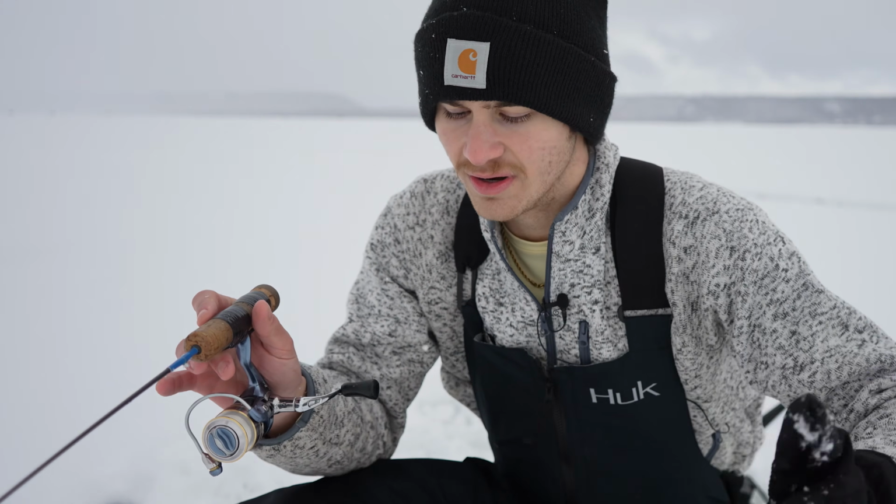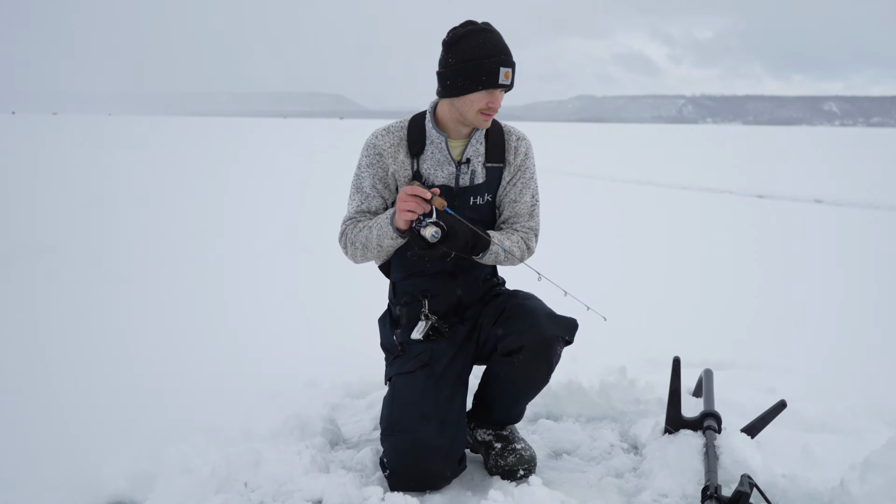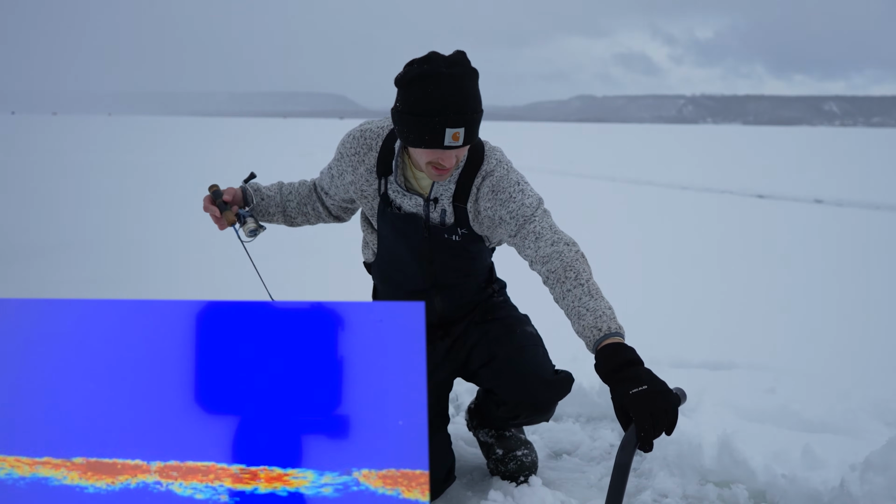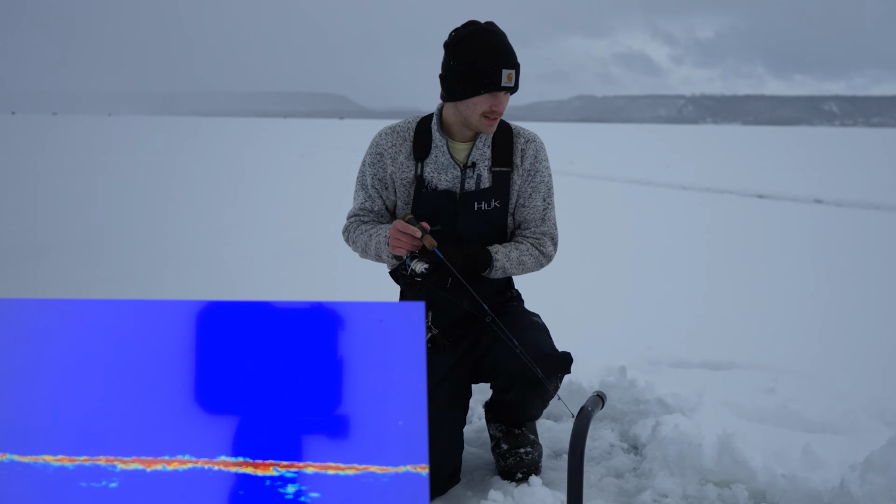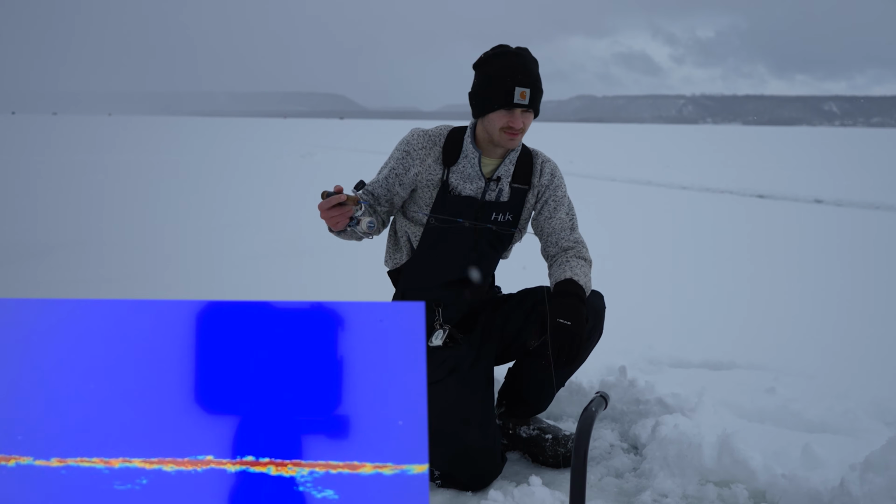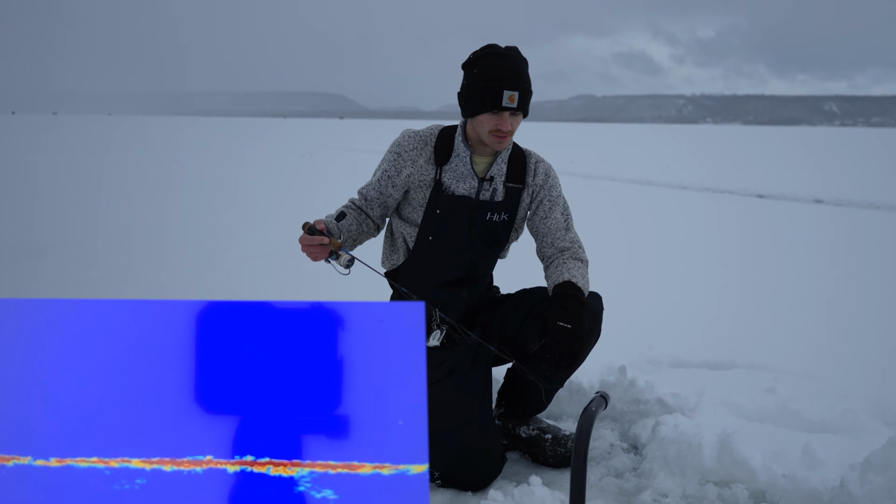I mean, we aren't even close to sunset and we're already catching fish. As soon as these walleye get in here, it is game over. Let's get back down, guys. Let's keep catching some fish. All right, let's drop back down here to the bottom. Let's make something happen again. I mean, I didn't even get my bait down to the bottom before we got ate. These fish are super, super aggressive.